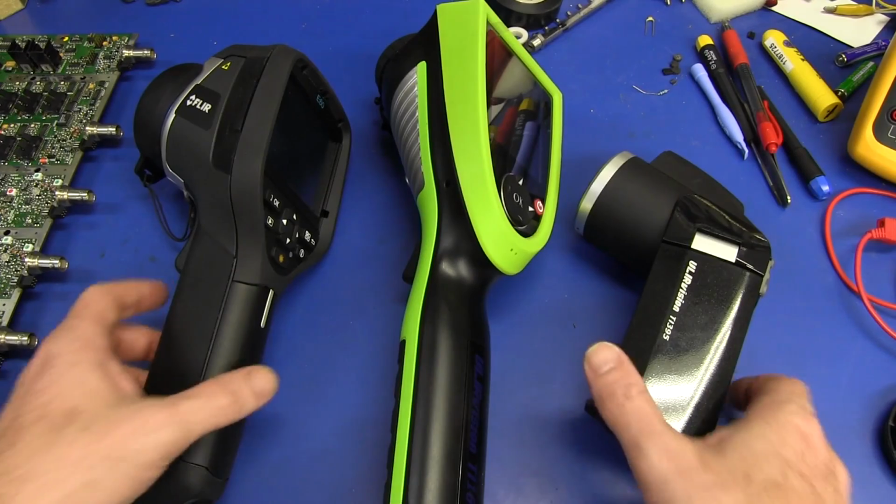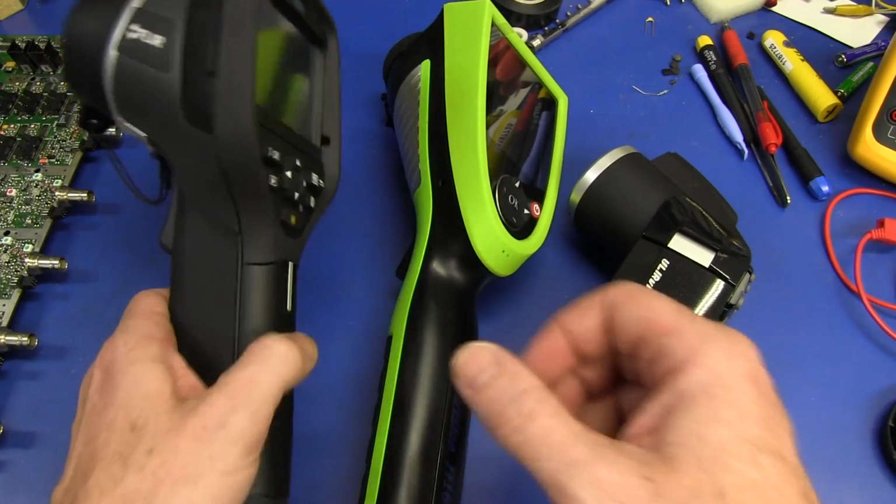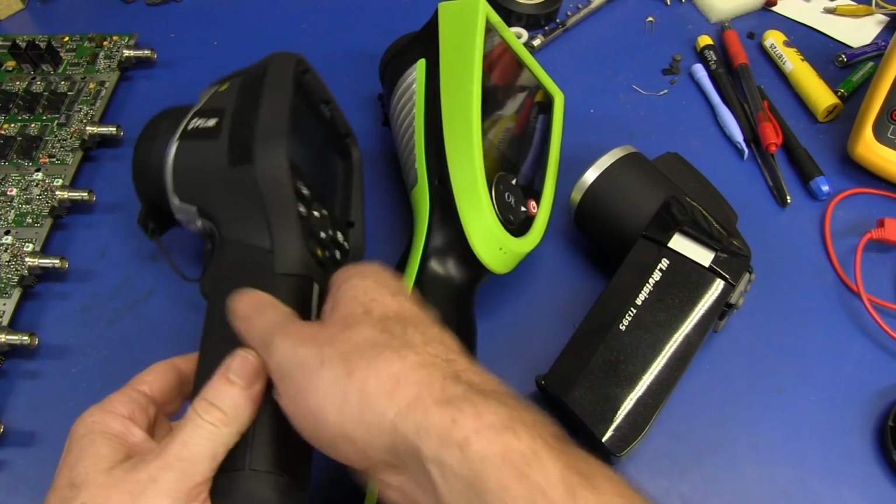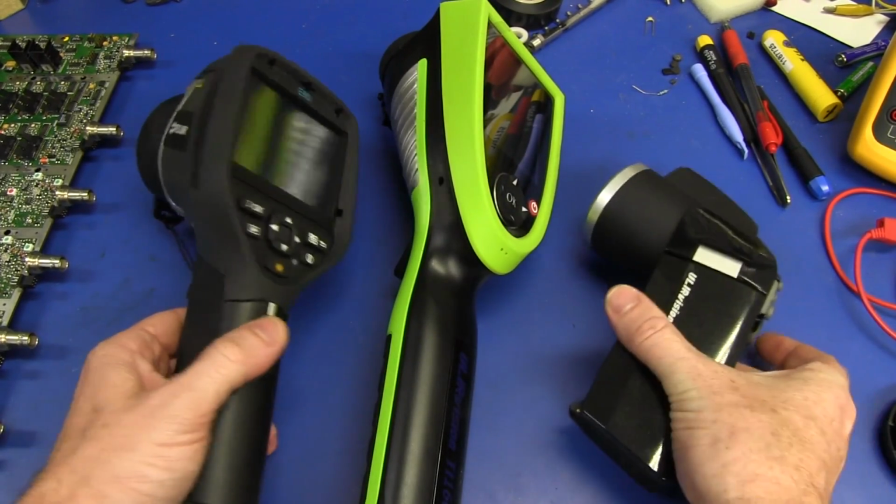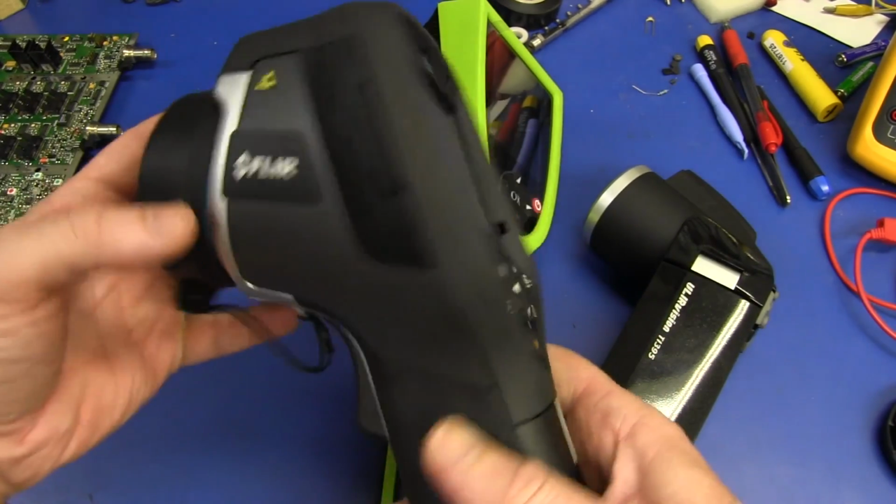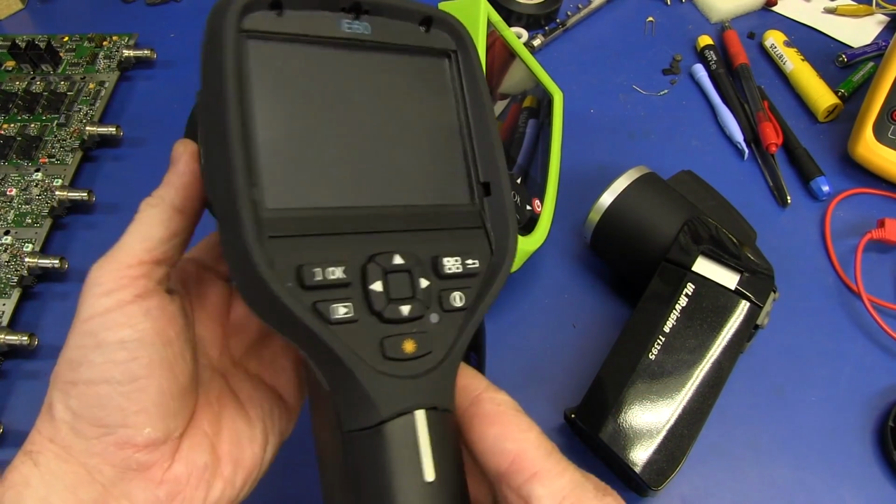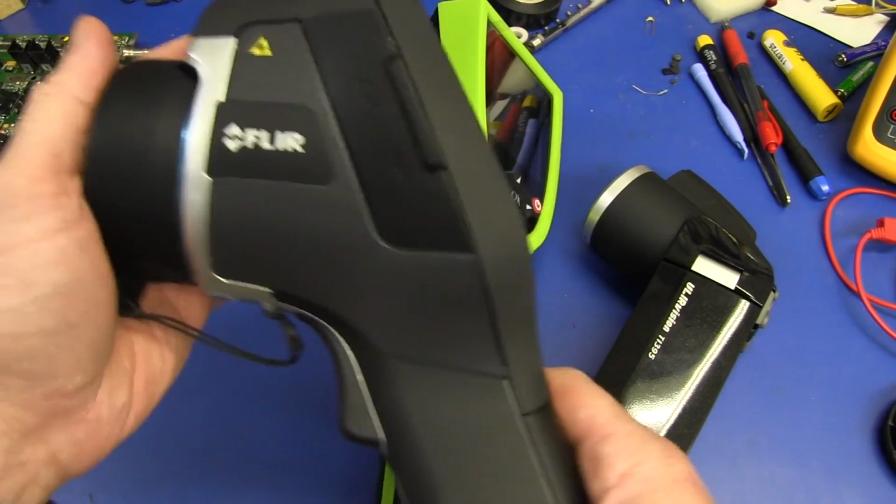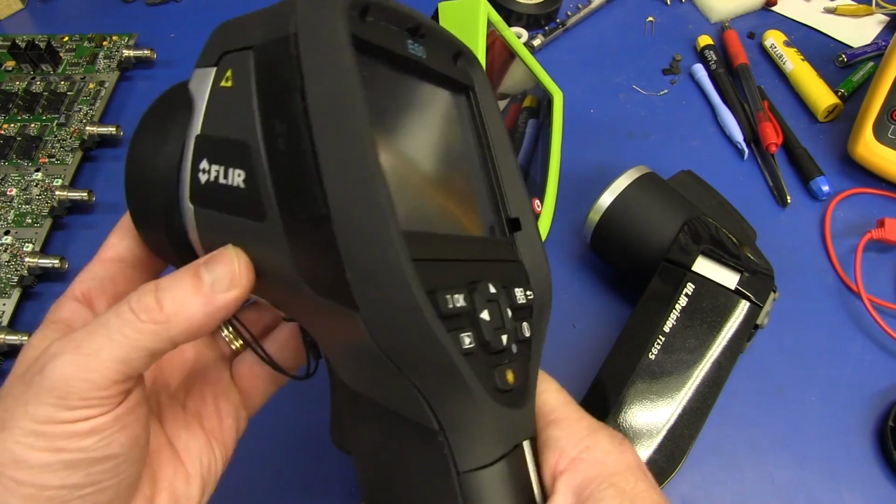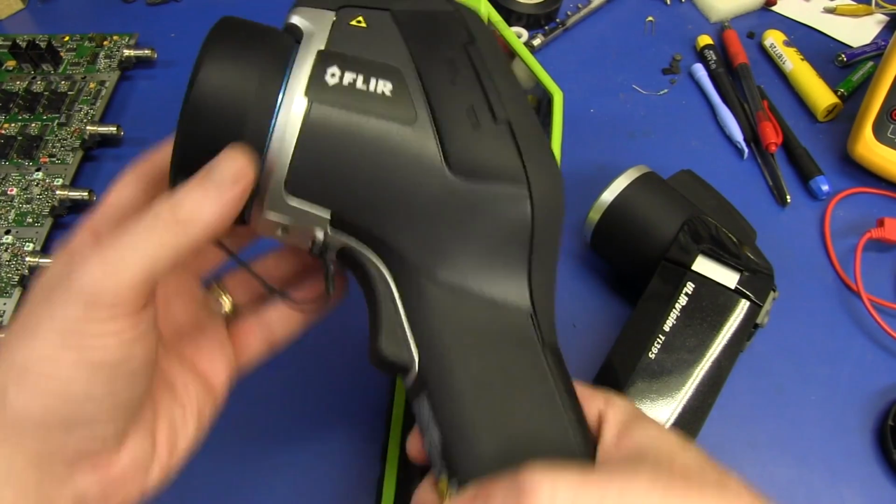So, thanks to my mate Charles at Trio Smart Cow, purveyors of fine test equipment pornography, I have just that. Check out these puppies. I've got 3 infrared thermal imaging cameras. Fantastic. We have a Flir E60. This puppy goes for about $12,000. It's 320 by 240. It's pretty much the Rolls-Royce in handheld thermal imaging cameras. I mean, Flir are the best in the business, and the E60 is the top of the range E-series.